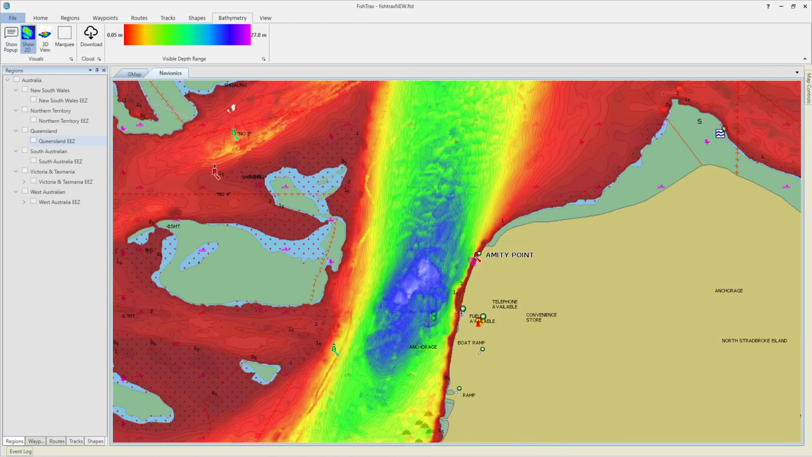Again, overlaying the 2D view of the 3D bathymetry gives you a better idea of what areas might be more productive. There's a lot of undulations and little bits of structure in the area that are worth investigating, particularly along the eastern and northern sides.